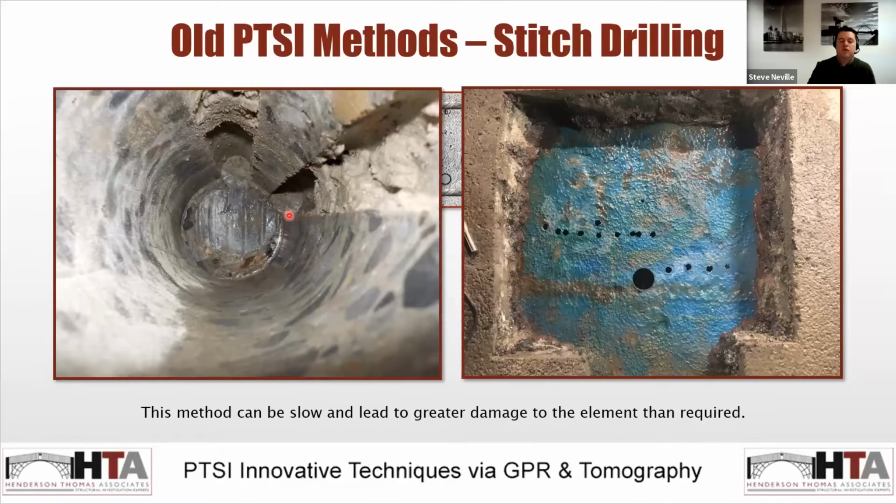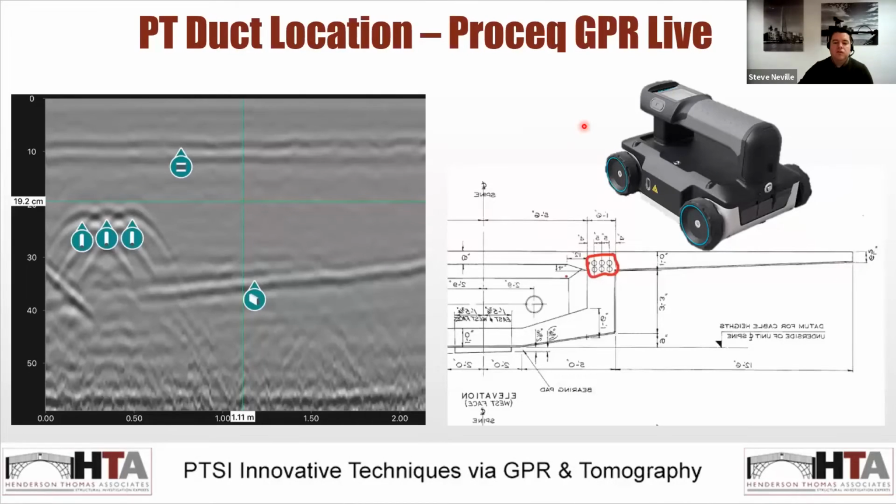So moving on to newer technologies, and this is primarily for locating ducts. Like Tristan and Guido have explained well, we are using GPR, ground penetrating radar technologies, and this is an example of us using PROCEQ GPR Live. So what we've got here, we were scanning a post-tensioned deck. This is a voided cell here, and you've got 6 tendon ducts in the web. They'll be traveling up and down throughout the span, but this is at the pier where they're at their highest.